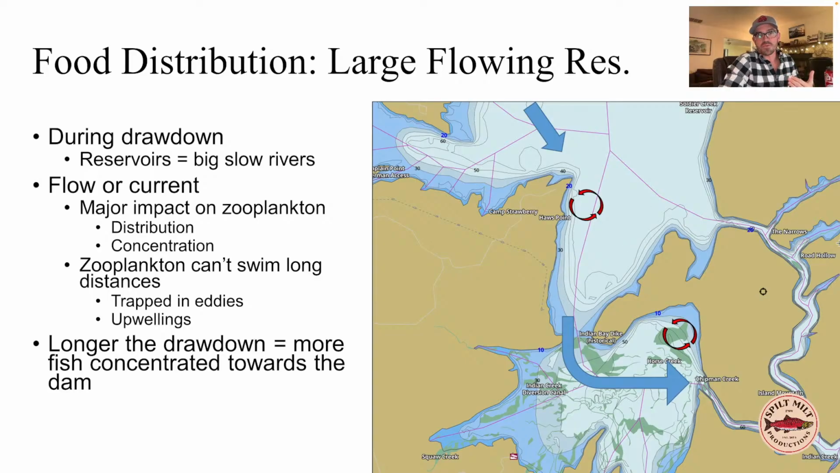I saw this at Strawberry Reservoir where, off of Hawes Point here, we have flow coming from the north. And behind these points is very frequently where I'll find kokanee, especially during drawdown periods, because you get these large eddies. Likewise, down here north of Chipman Creek, in this large cove, I found large numbers of kokanee in a very small area because I believe that they're taking advantage of these eddies where food resources are concentrated. So a key takeaway here is to think about these types of resources getting trapped in these flowing systems.